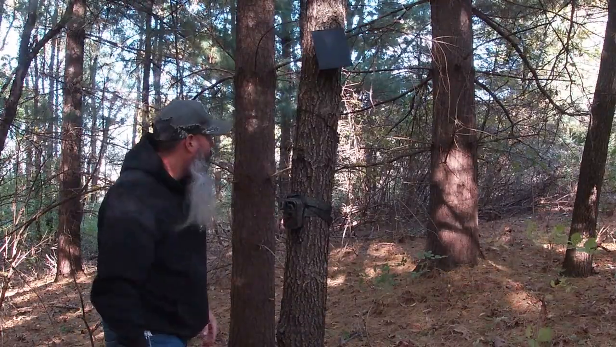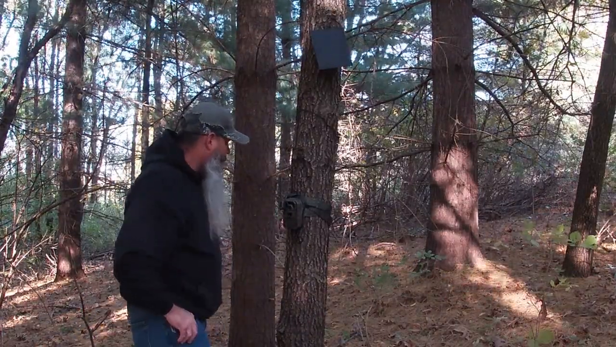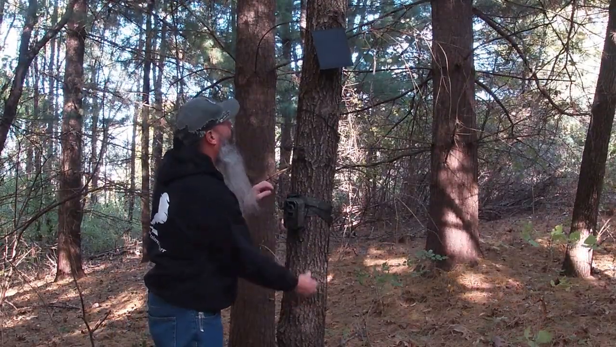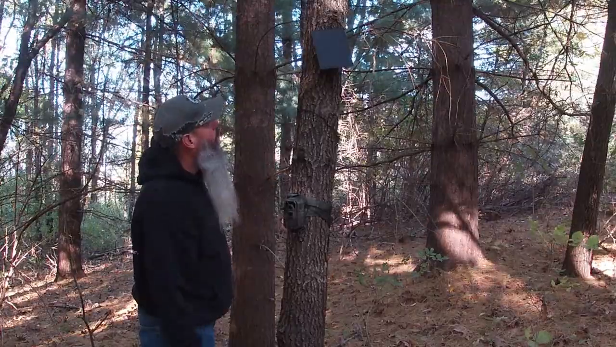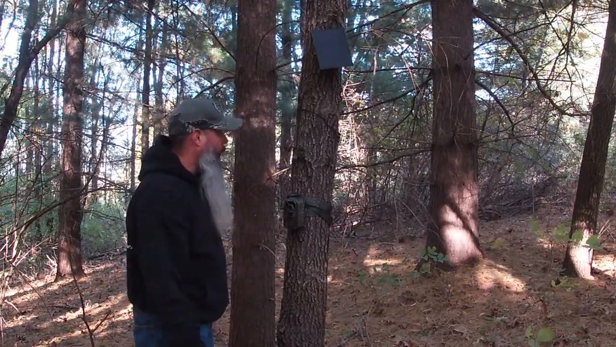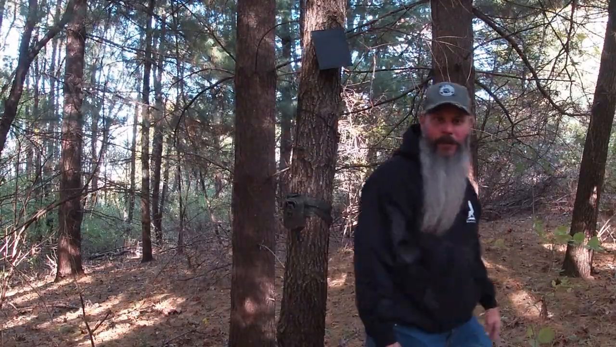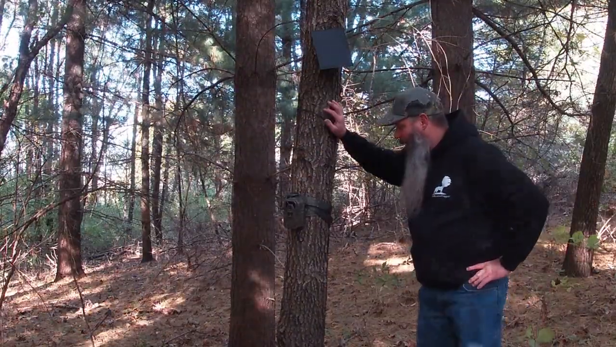So now we'll wait, see what we get for pictures and videos. I'm hoping it's soon. Because like I said, I have been getting a lot of pictures of deer in this area, so I'm gonna get out of the way so it ain't taking pictures of me, videos.